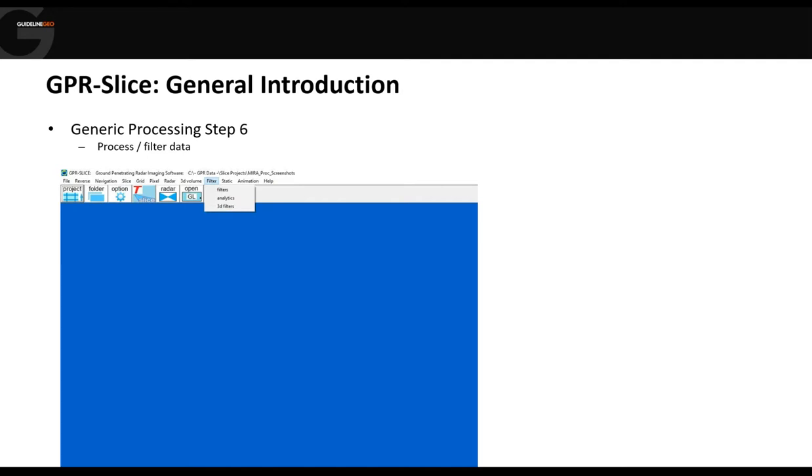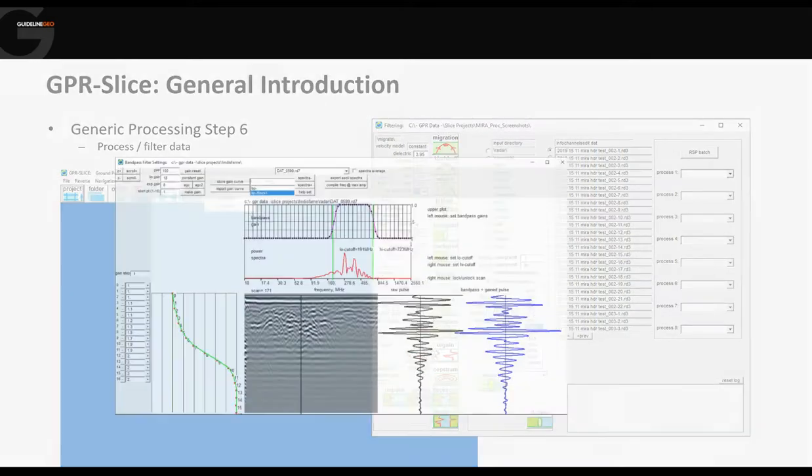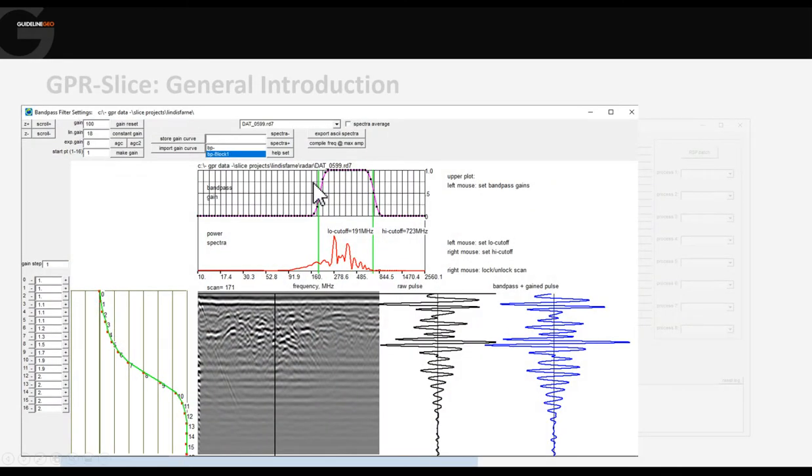Once we've done any editing that we feel is necessary, then we can move on to actually filtering the data in the filters menu. There's all of the filters you would expect, and maybe some that might be new to you, but there's nothing missing, I would say, from here. The one that I use the most is the bandpass filter, and it's a very easy one to apply a gain. So in here we can define a gain curve either using a mathematical function up at the top, or we can simply click on the gain curve to generate a custom gain.